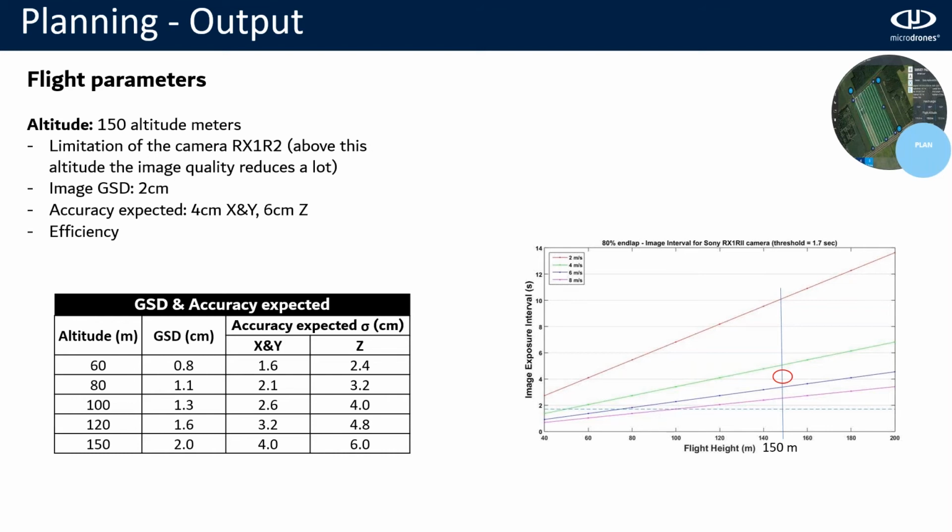And lastly, here you can see in this table the GSD and the accuracy expected. This is roughly, just to have an idea. And the image interval threshold. This is if you know the speed of your flight, which in this case we will see later, will be 5 meters per second. And with the altitude, you can see the interval between one picture to another. In this case, the threshold is 1.7 seconds, and we are more than safe for this flight.